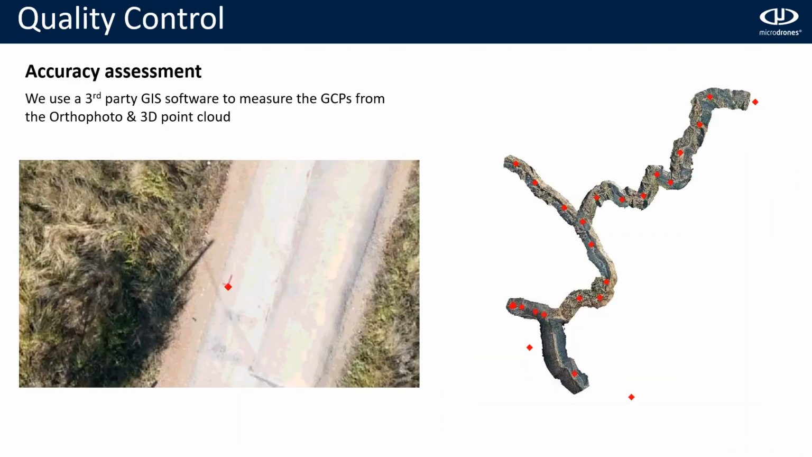The first thing will be the accuracy assessment. In this case, we are going to use a third-party GIS software to measure the GCPs directly from the orthophoto and the 3D point cloud. As you can see, we will open the orthophoto in the GIS software. We will go to one of the GCPs and we will measure and we will compare the difference. We do this in the 3D point cloud and in the orthophoto.